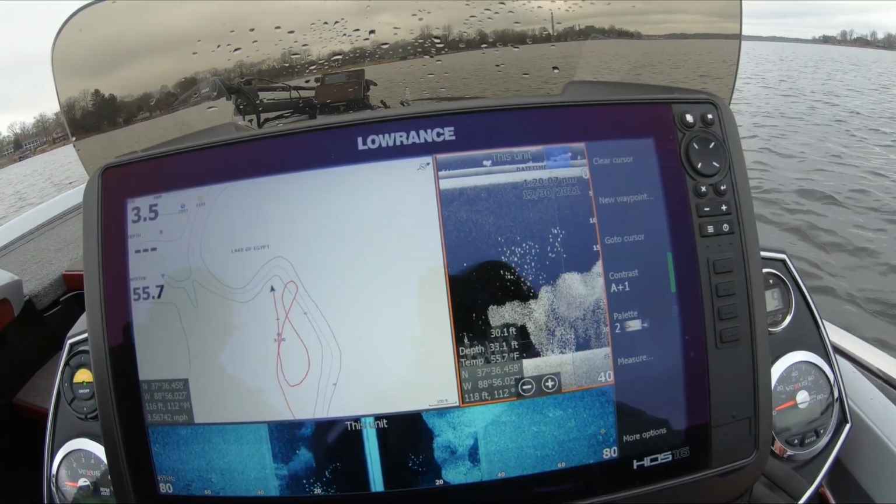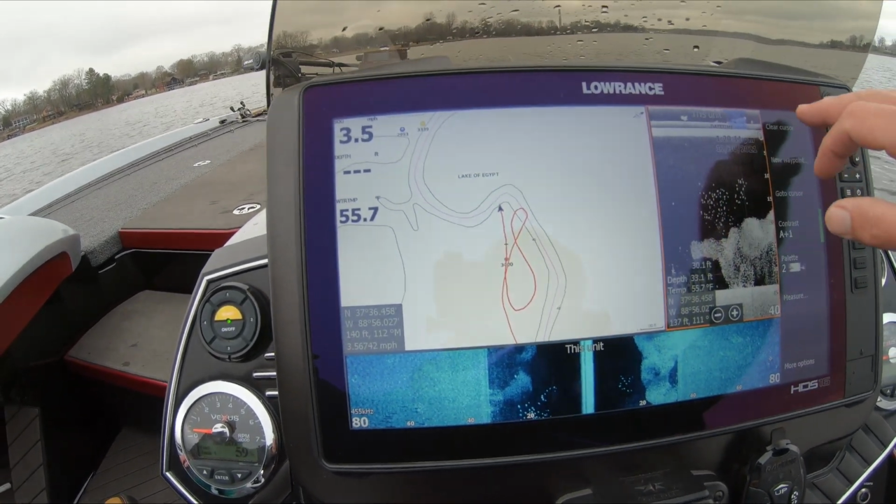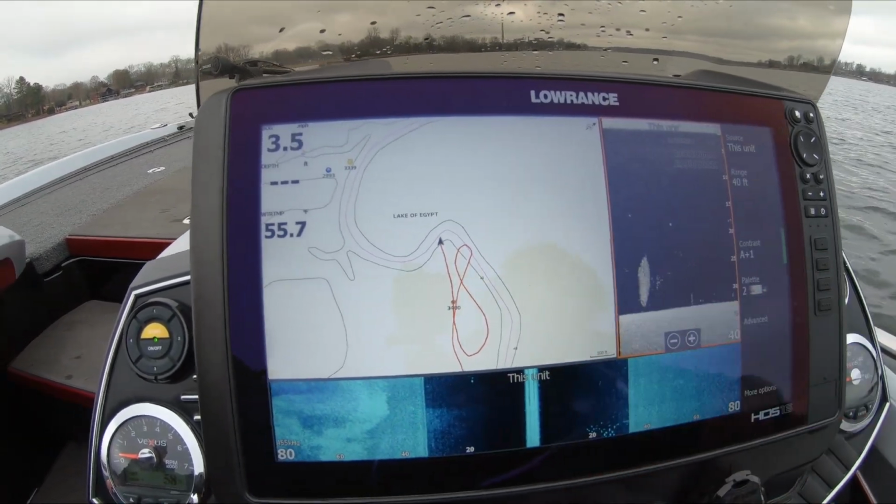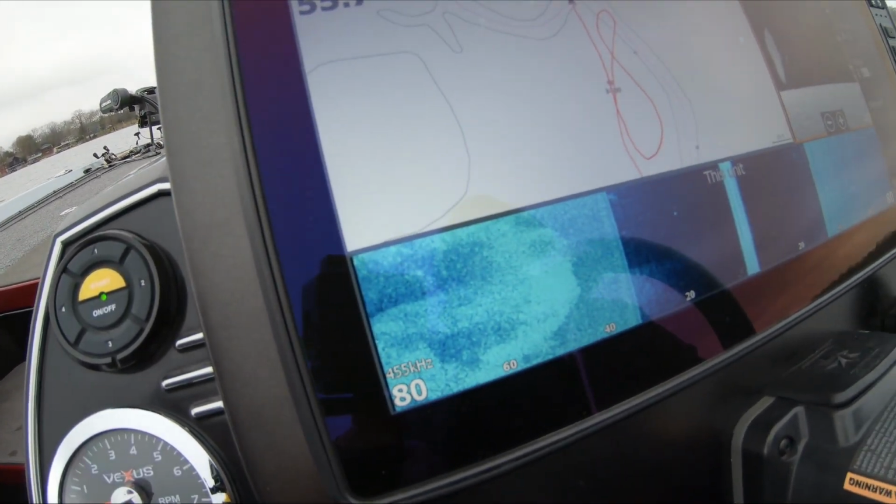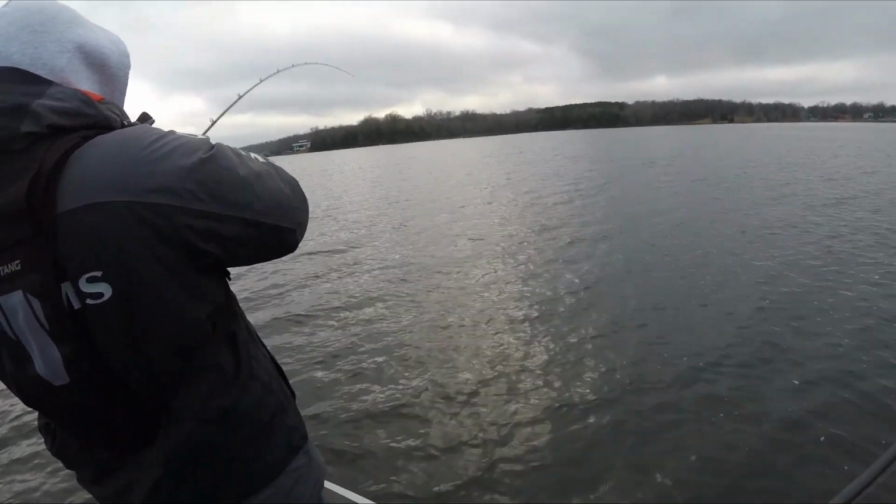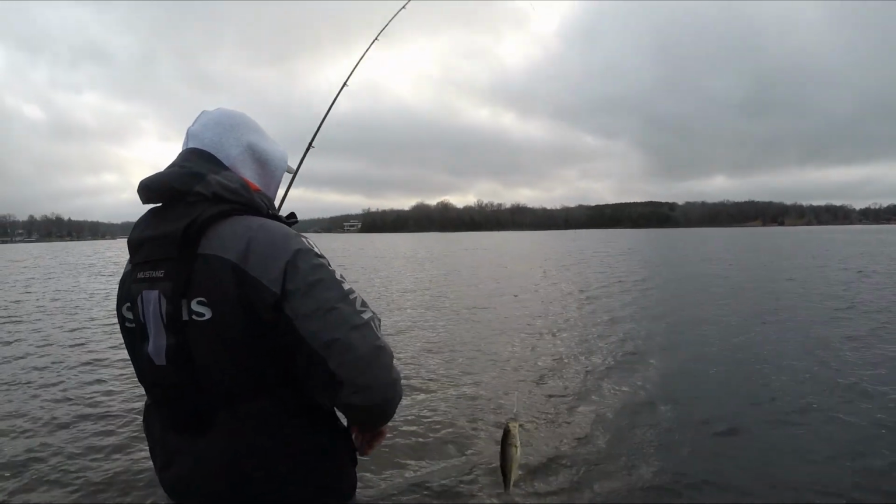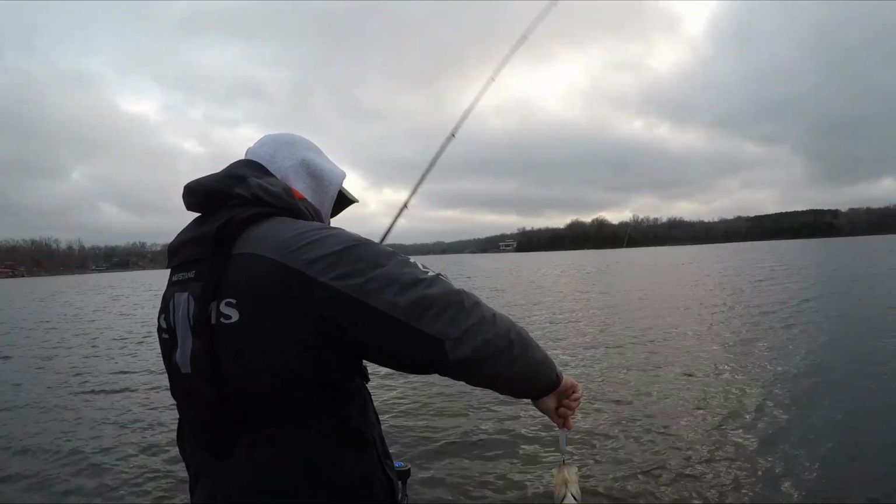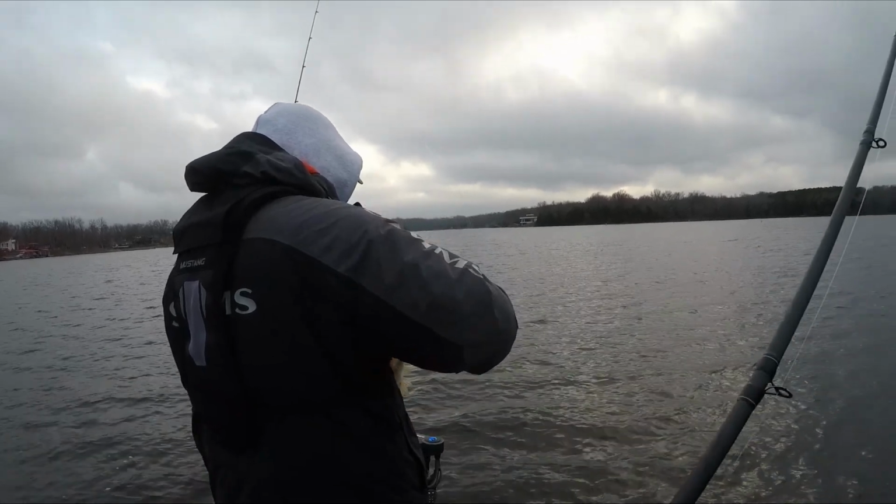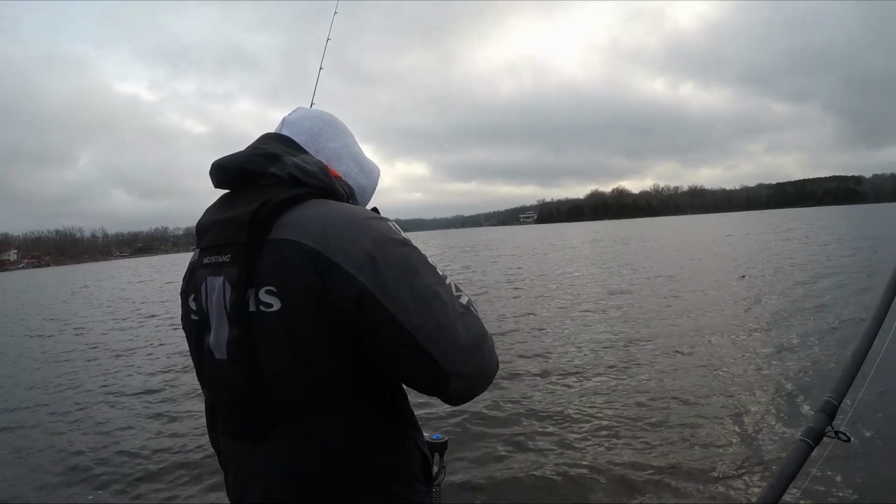Good shad ball right there. You got crappie hanging out. You can see it on the side scan too. Another group. There's a bunch of shad. That's what shad looks like on the side scan right there. Life is good. Yeah, that is fun. Don't ever try it, folks. Never quit.